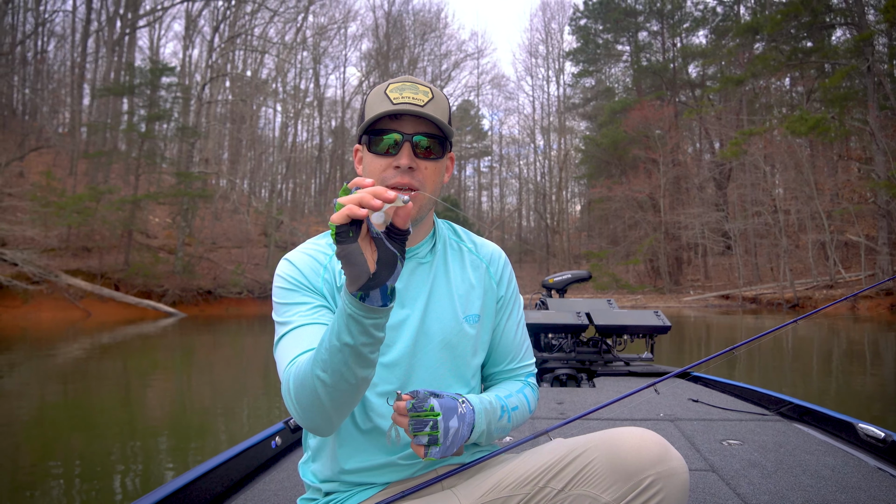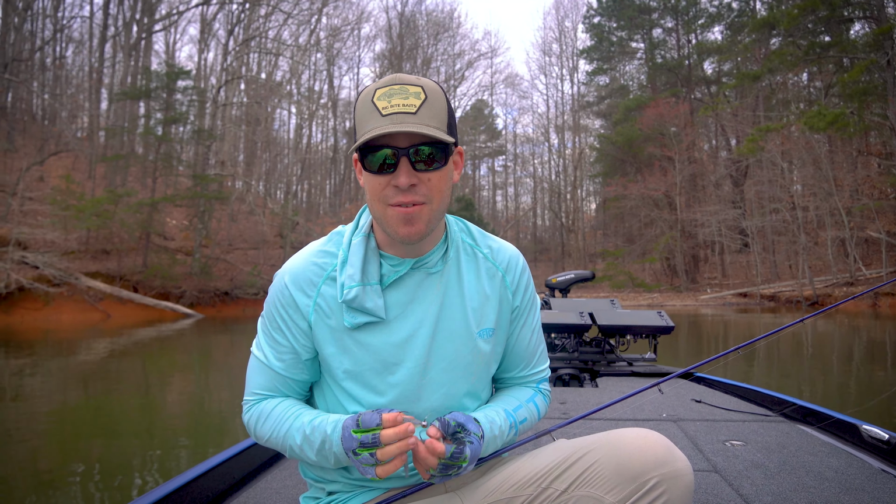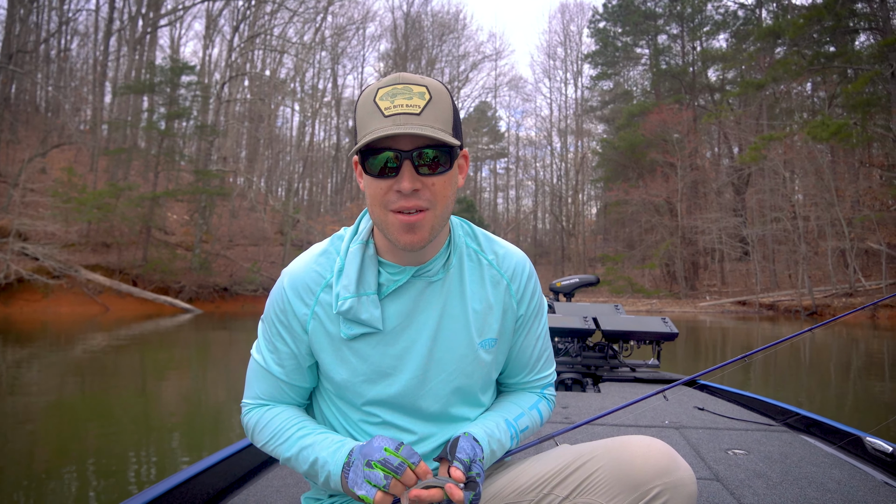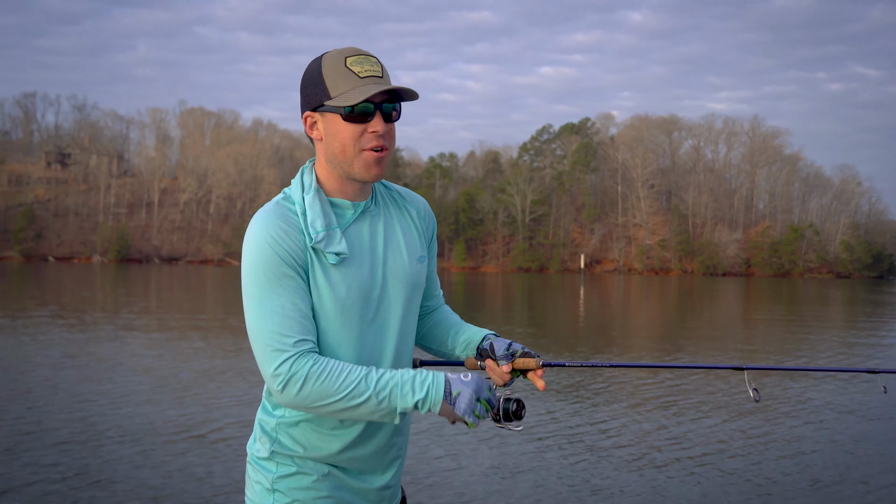So Pendulate jig head comes from 1/8 ounce to 3/8 ounce. If you guys love fishing off your forward sonar, go give this jig head a try. Put your favorite trailer or plastic on the back of it. Go catch fish.